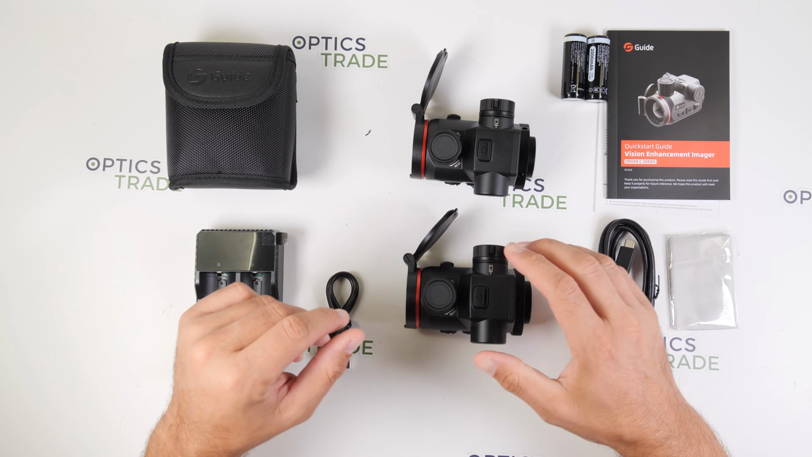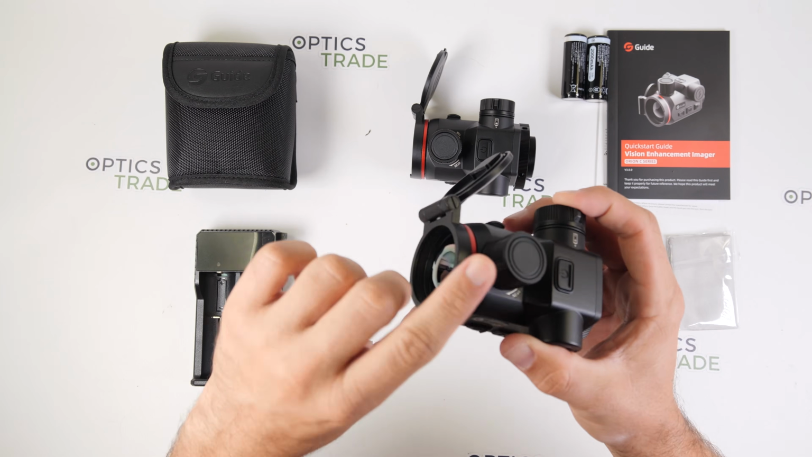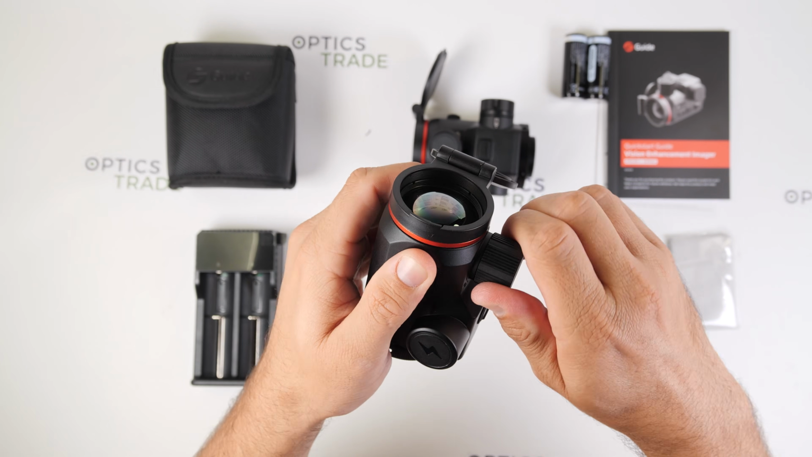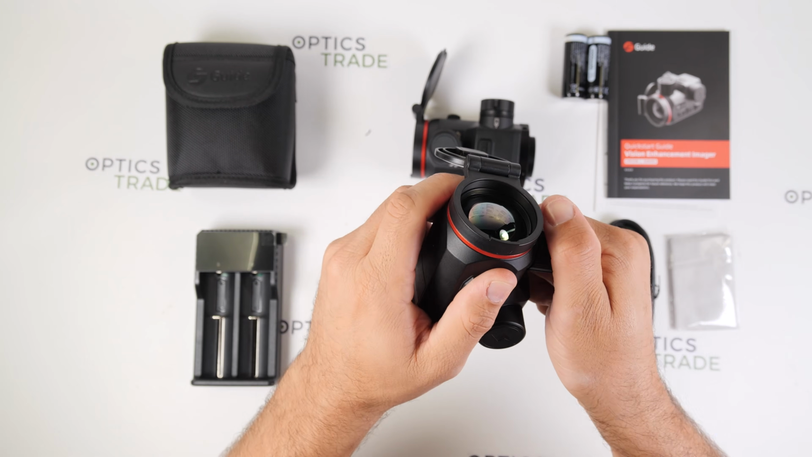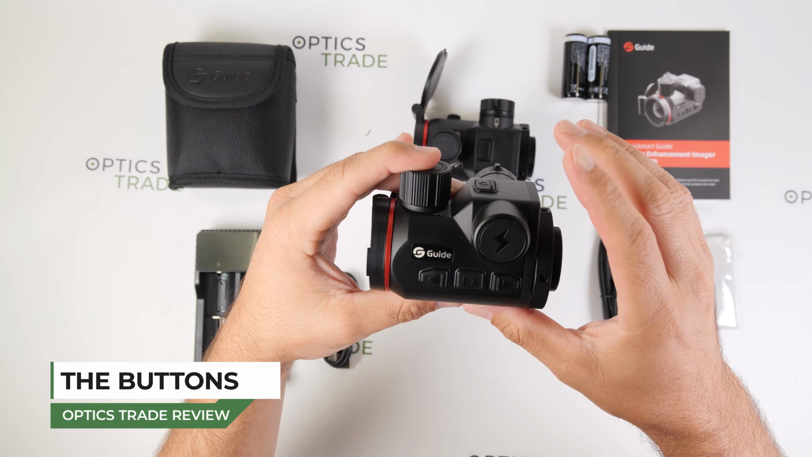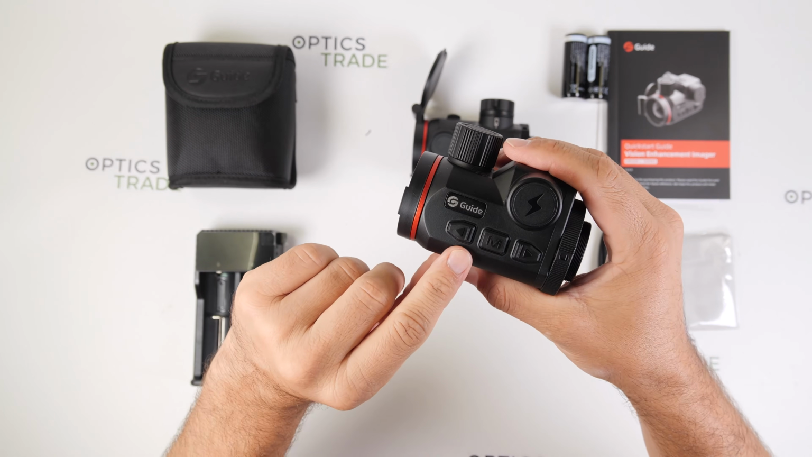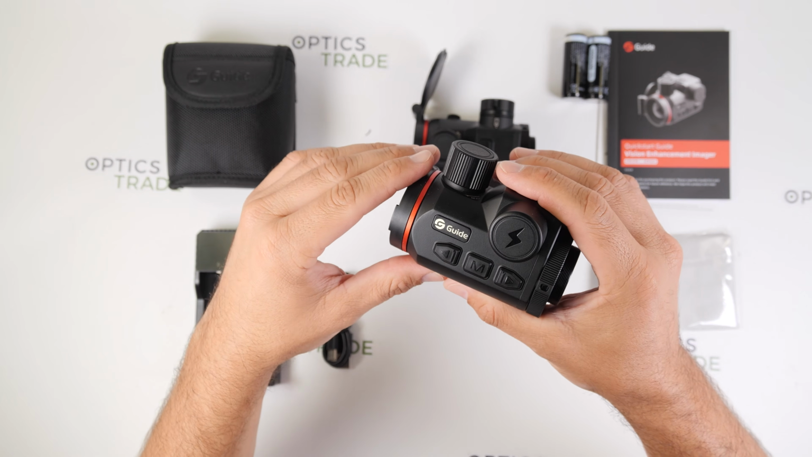Both of these devices can be focused from approximately 1 meter up to infinity, and on the upper side is the focusing wheel. As you can see here, by turning it you can focus to different distances. Now for the buttons, the button position on the Orion C, as you can see here, is 3 buttons on the left and 1 on the top, making it very simple and intuitive to operate.